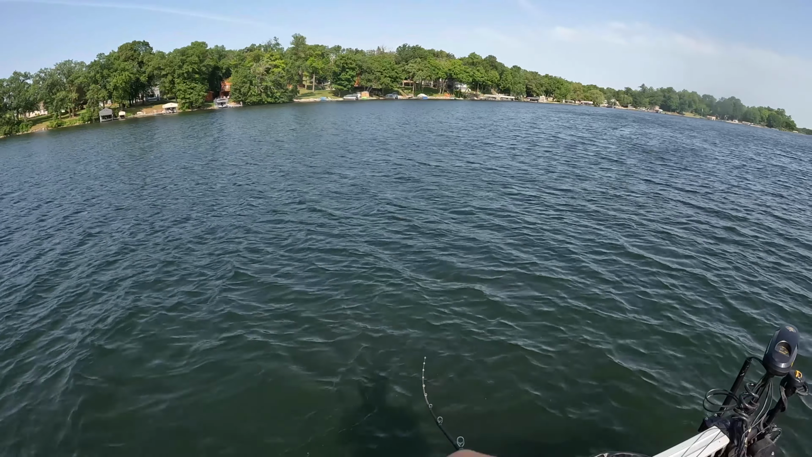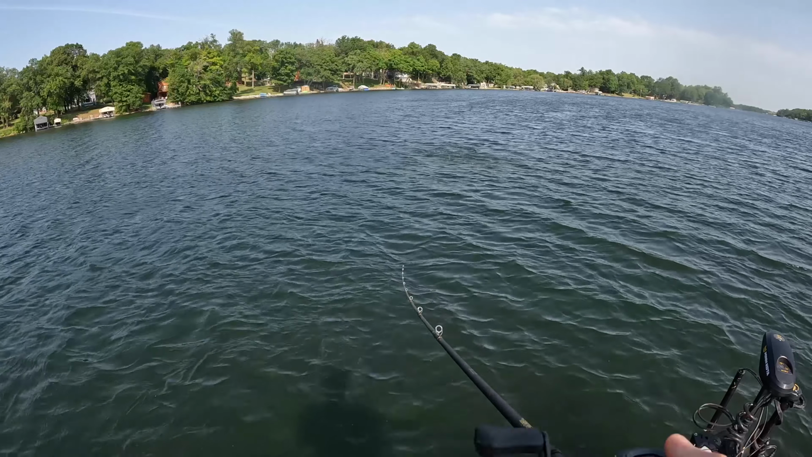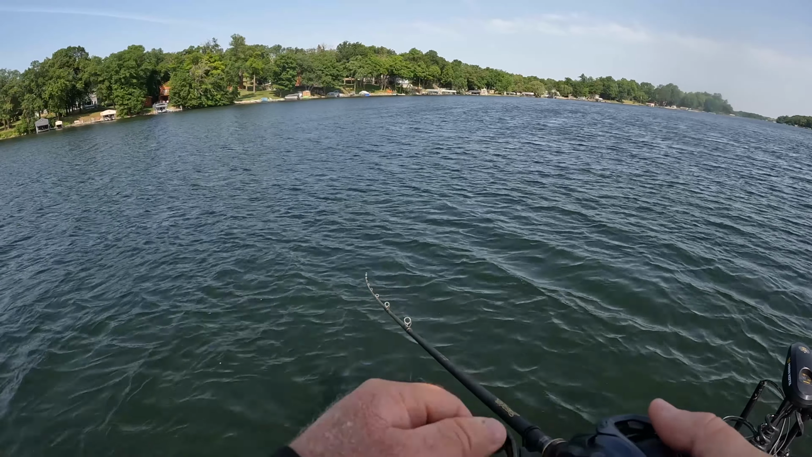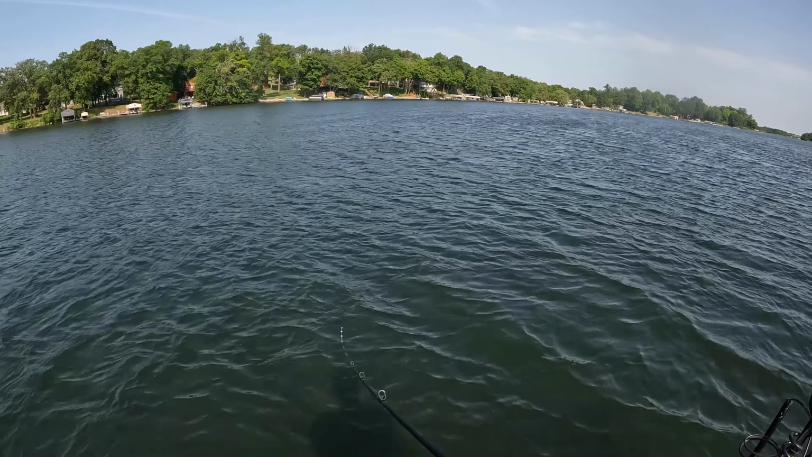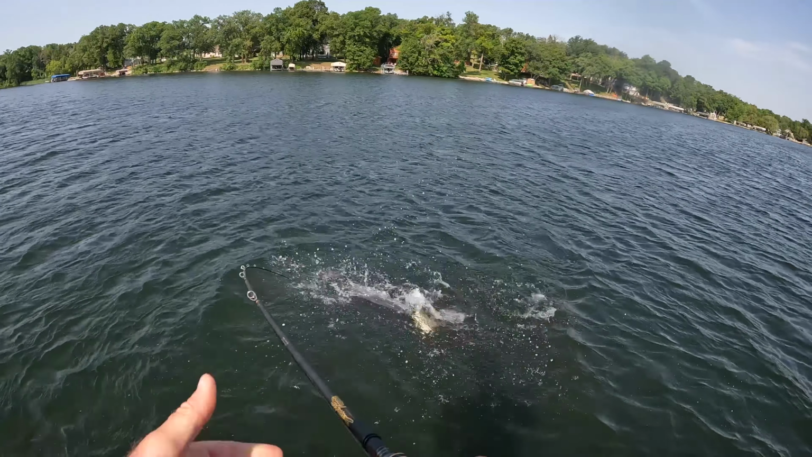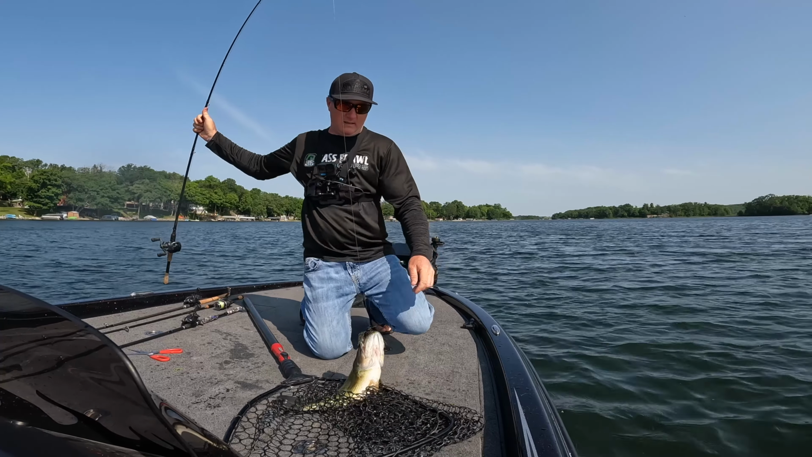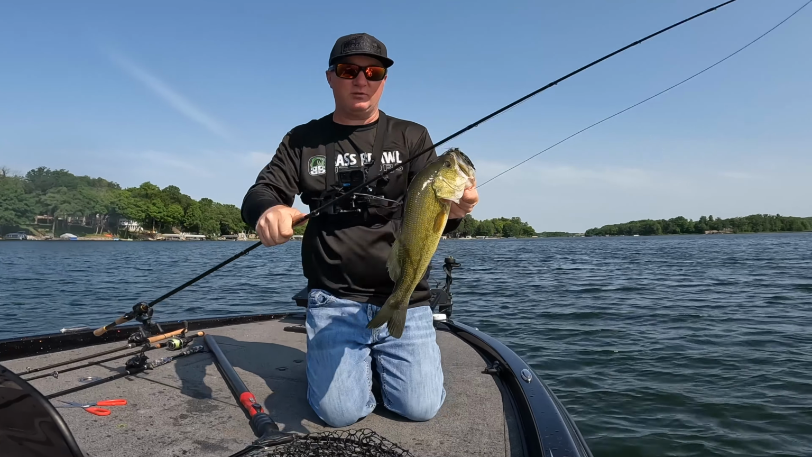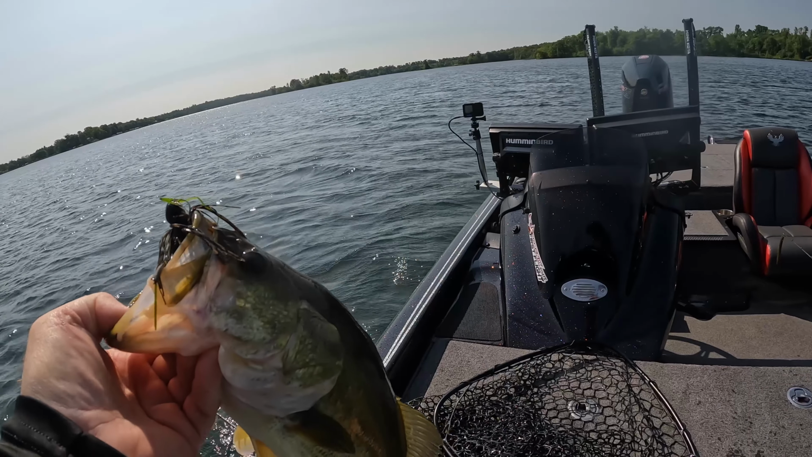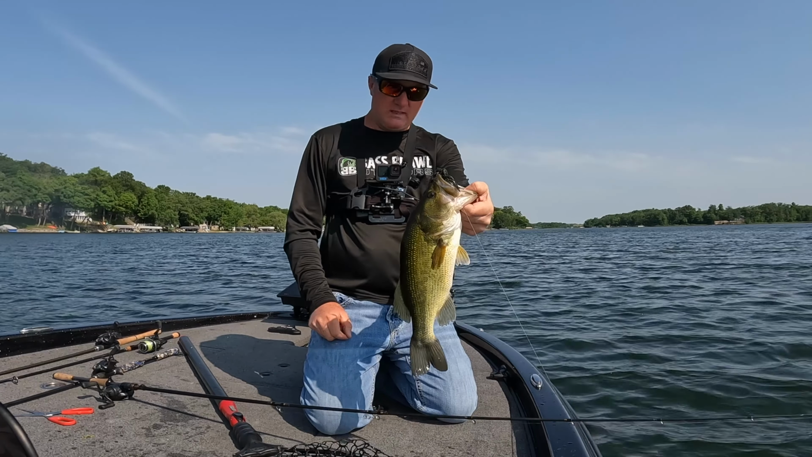5 feet to the left, hits the bottom, bam. Oh, it's a nice one there. Acrobat. We are on a nice school of deep fish, which is awesome. Been waiting all spring for this to happen, and now we're into that early summer and it's go time.